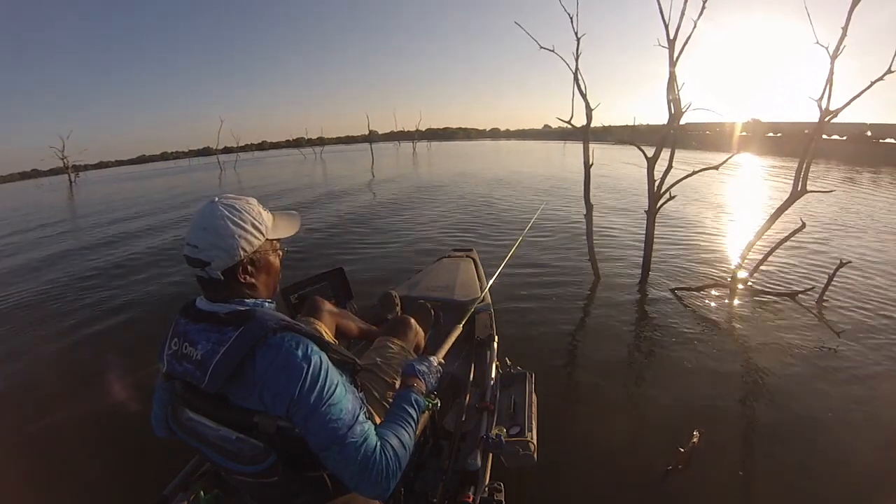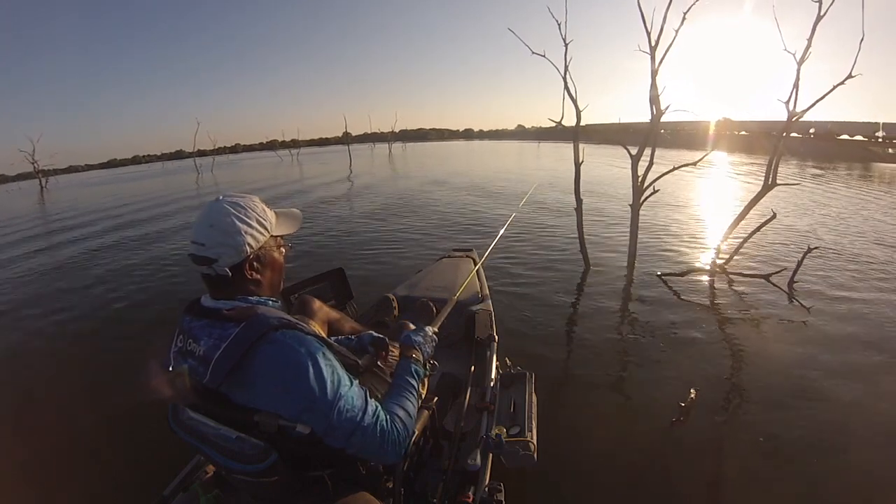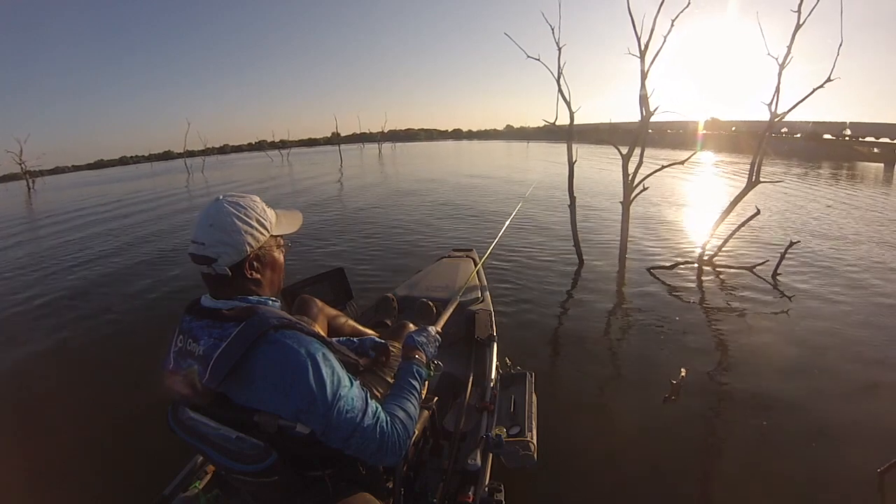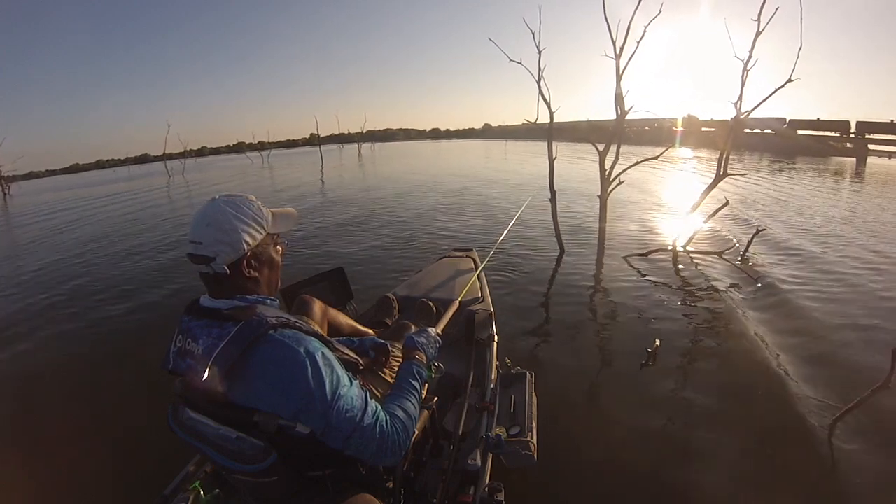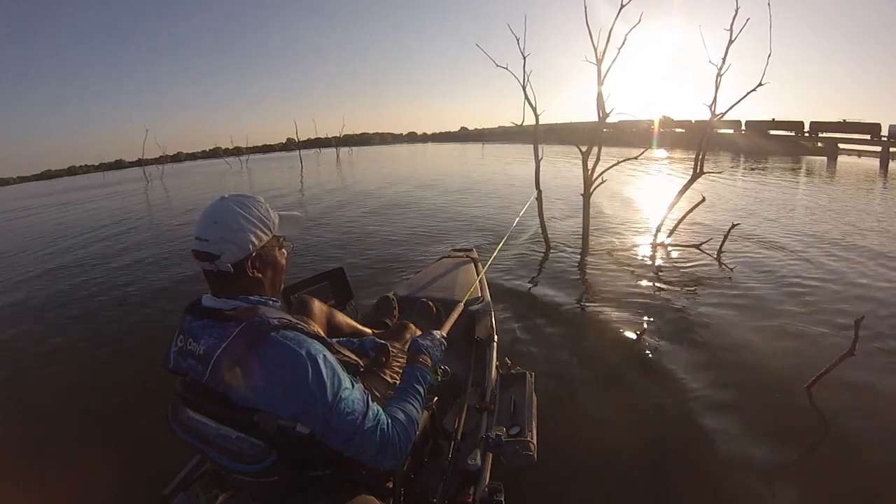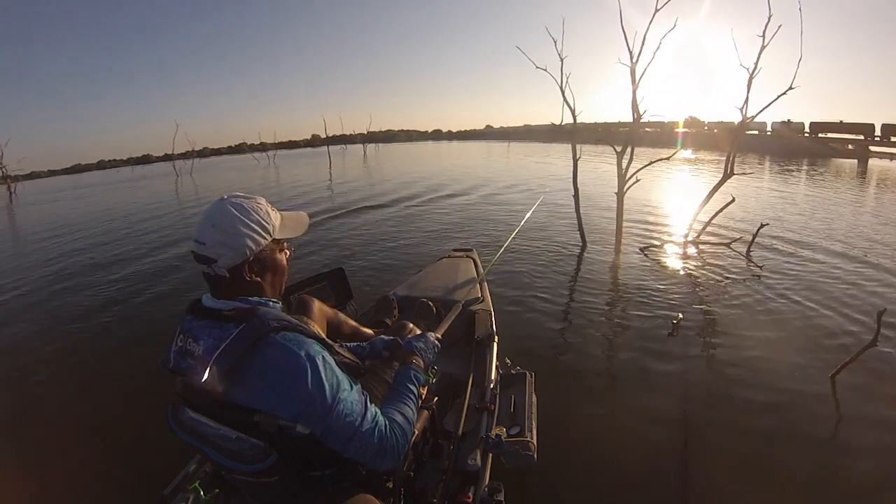These fish were sitting here, and they were really tight. They looked like part of the structure. They were so tight in this spot, but they really didn't bite very good. I really had to work to catch a fish in this spot, but I managed to catch a few.